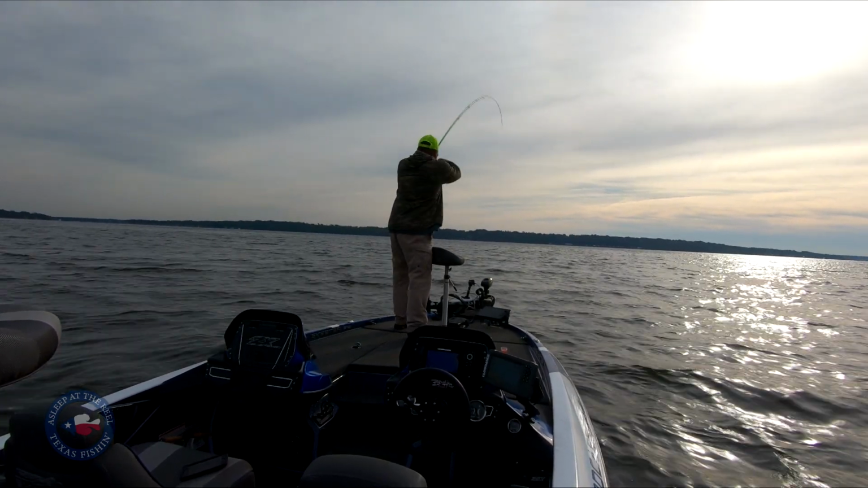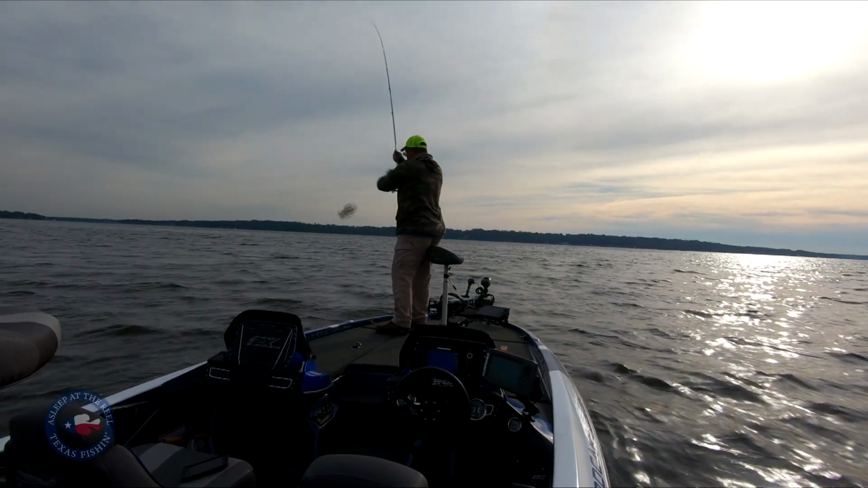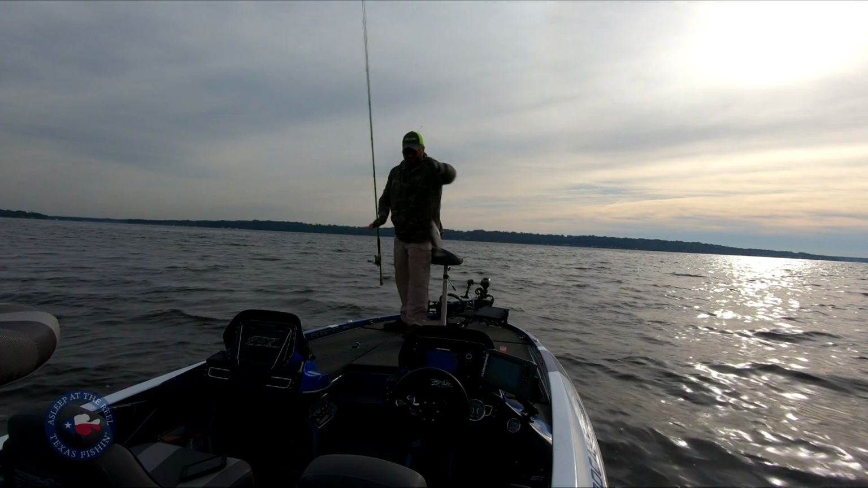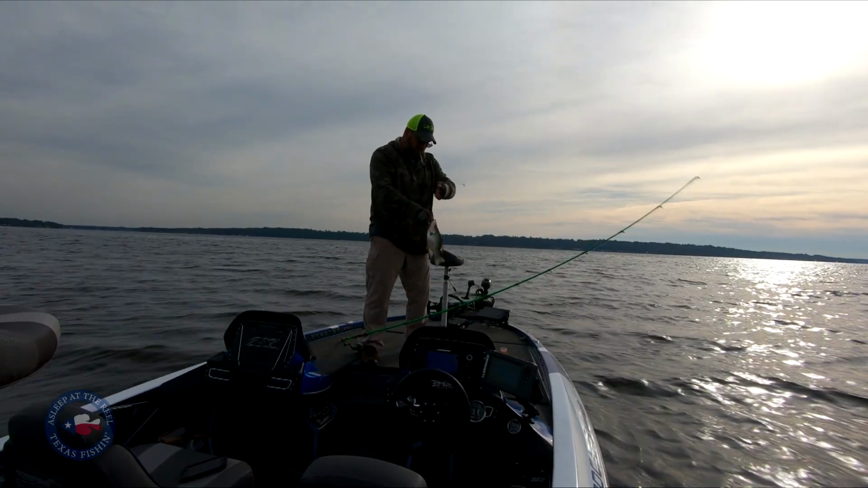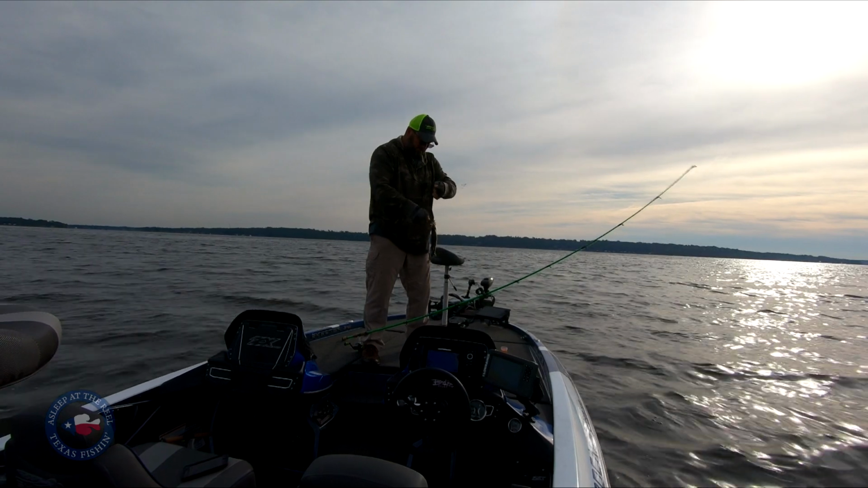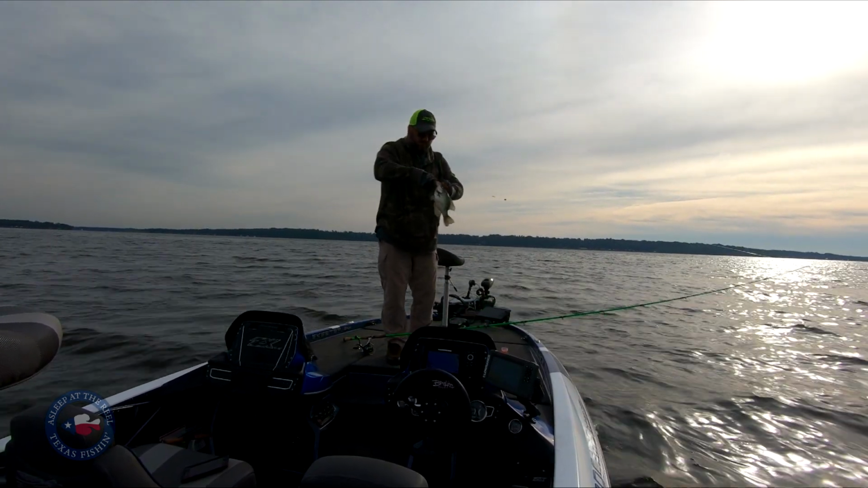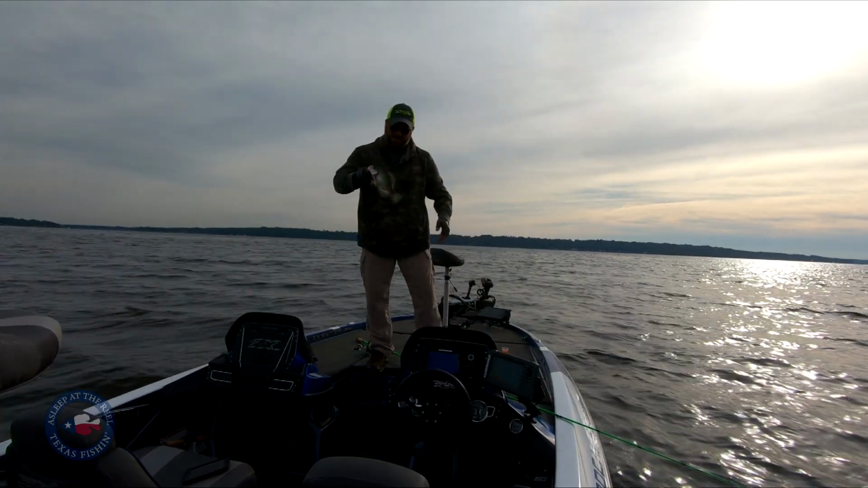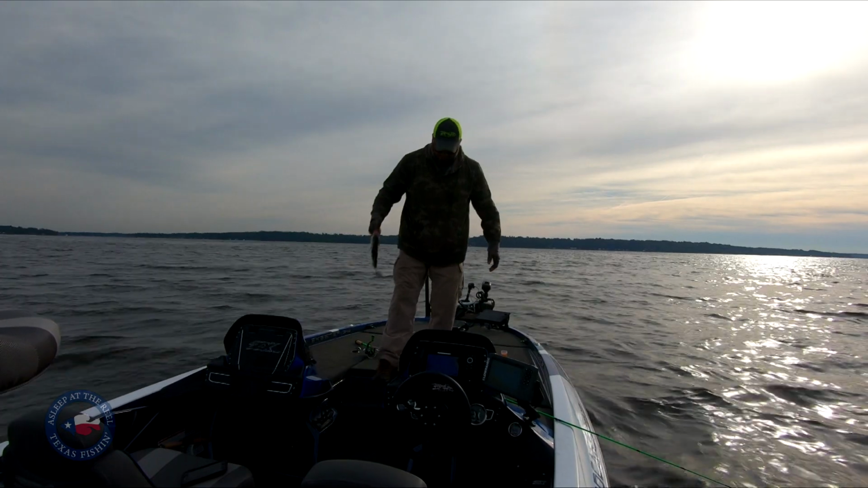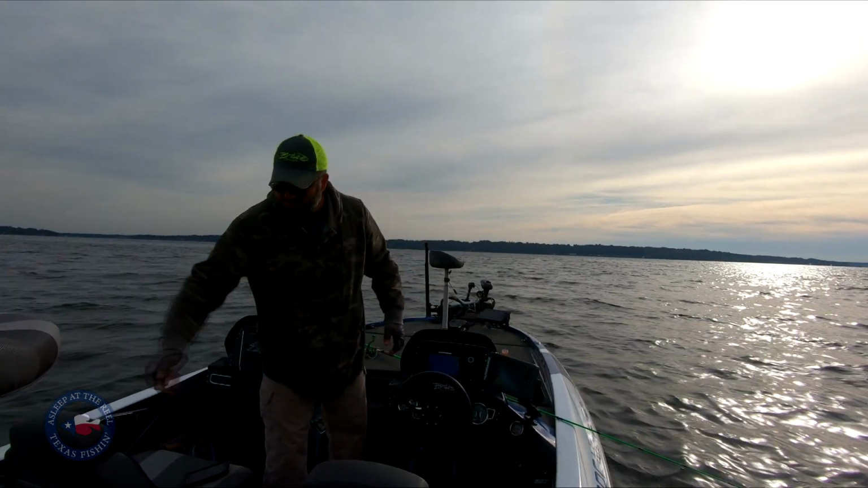Got him. Big one too. Well, maybe not. Felt big. Looked big. Guys, this Livescope is amazing. It does not make you catch more fish. It just helps you identify where the fish are. Whether they bite or not is a whole different story.